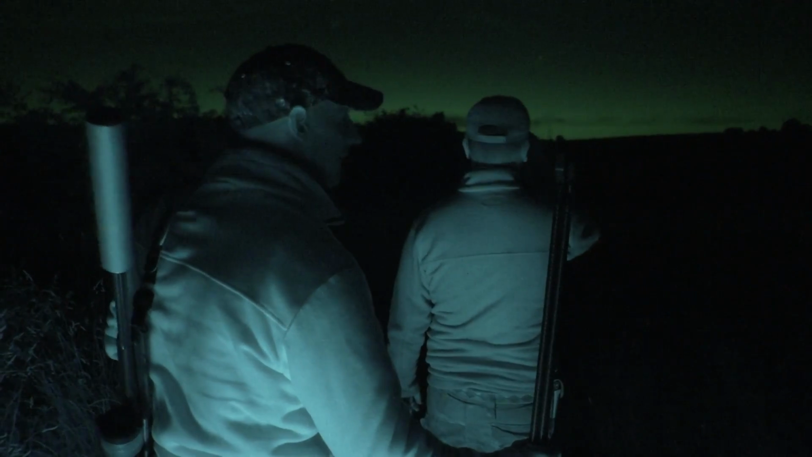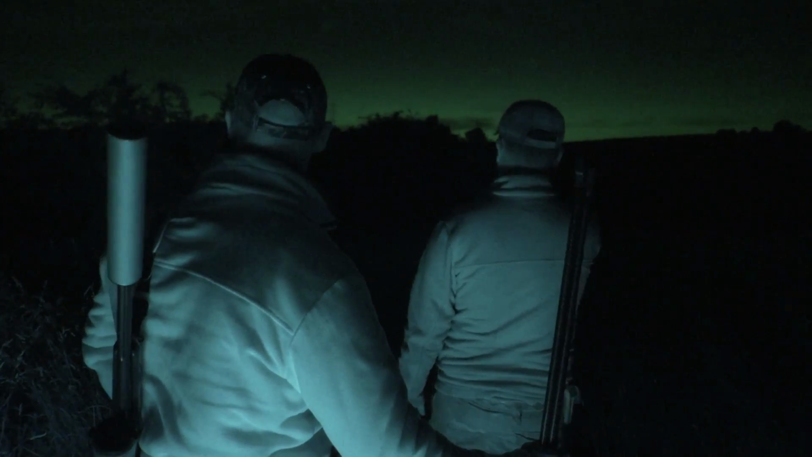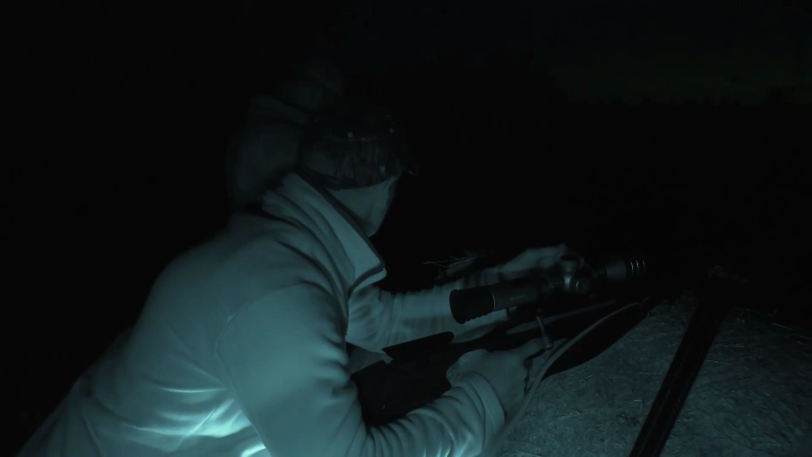And I quite like this Stella because it's like a normal scope, so it's less cumbersome, better balance. It just feels like you're using your normal scope, just changing a bit of parallax or a bit of focus. It's so simple. Turn the red dot on the scope, turning the thing on, it's exactly the same. That's why I like it.